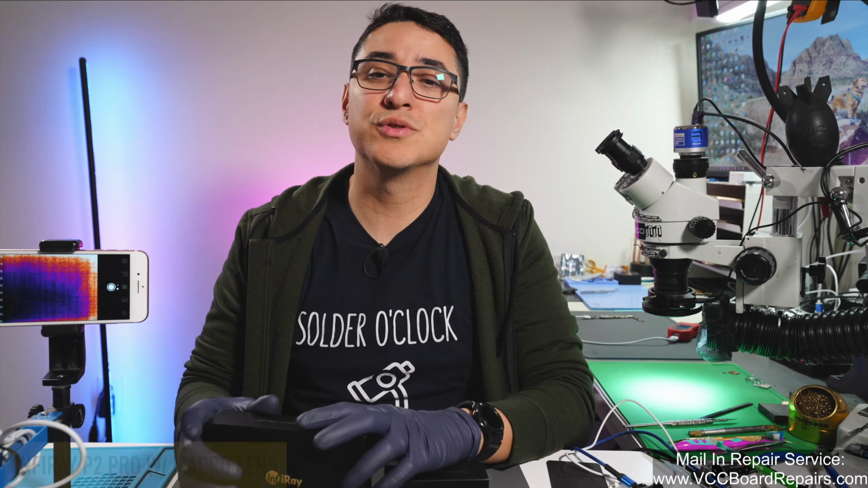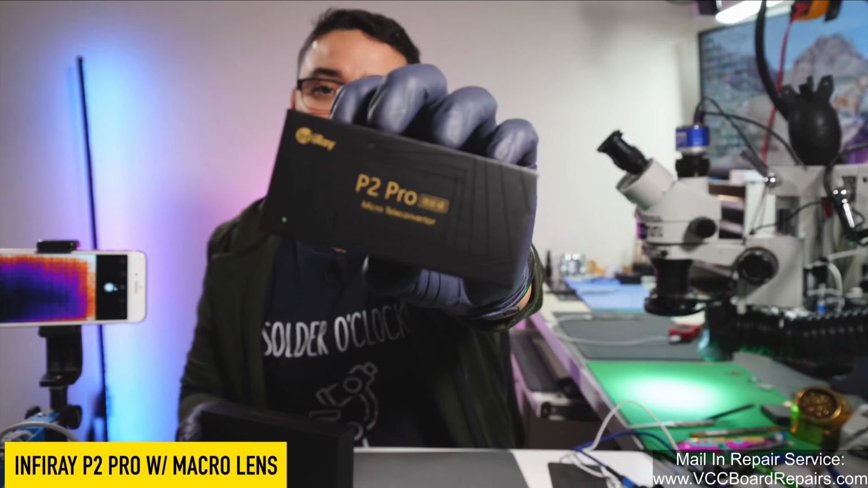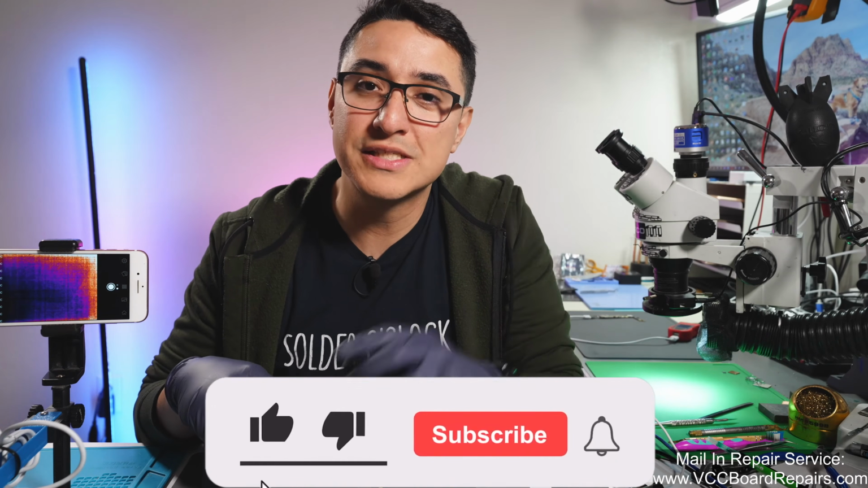When you have an iPhone that does not power on, one of the key tools you need is a thermal camera. This allows you to locate shorts on a motherboard, and this is a macro lens. This allows you to get really close up to the motherboard to see which is the shorted component.